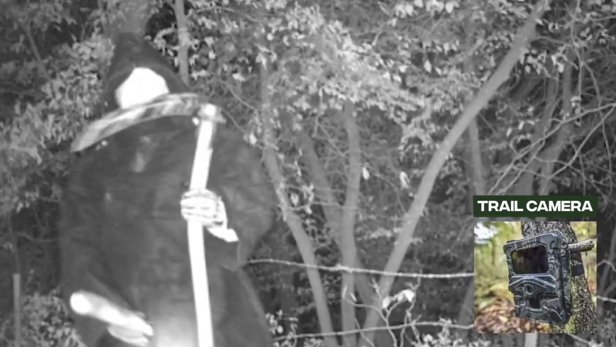It is pretty clear that this is an image of a human figure wearing a white mask and a black robe. However, the mask isn't very convincing. Having said that, there is no denying the fact that it is eerie. It is reasonable to assume that whoever this unidentified person is was roaming around in the woods while dressed as the Grim Reaper, completely oblivious to the fact that there was a trail camera in the area.